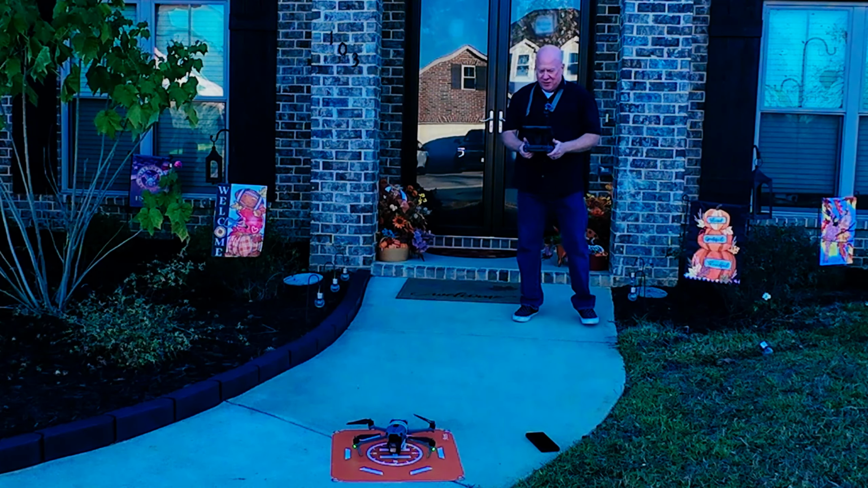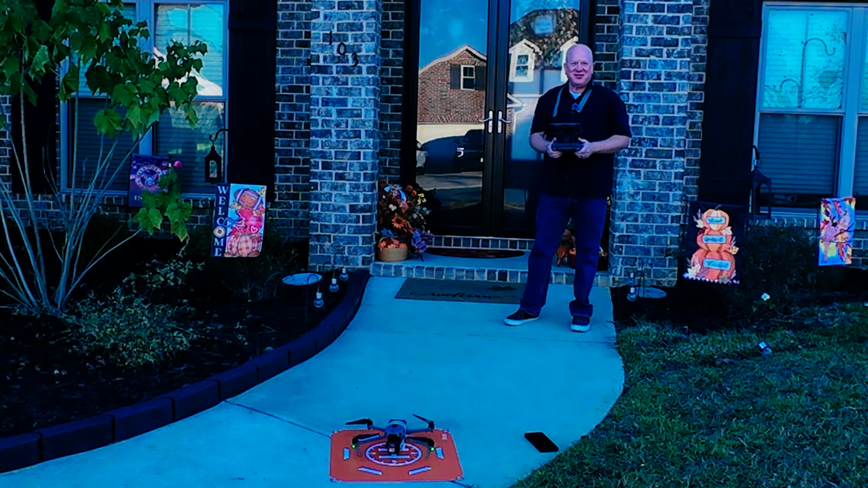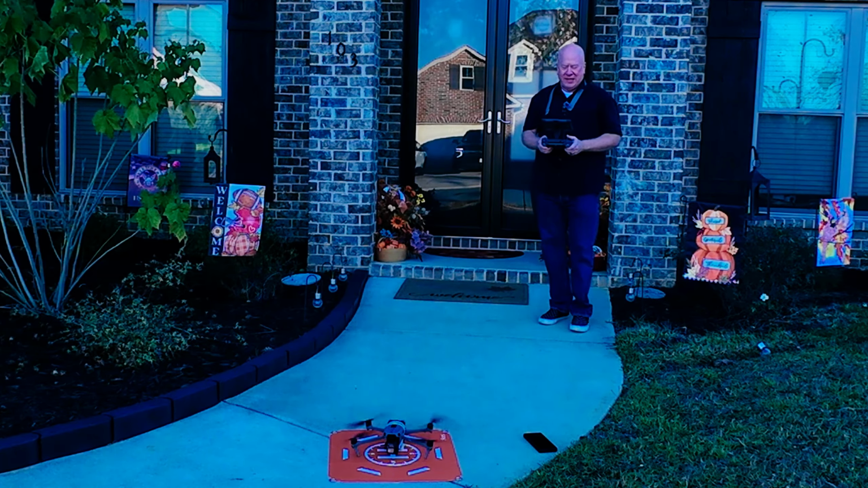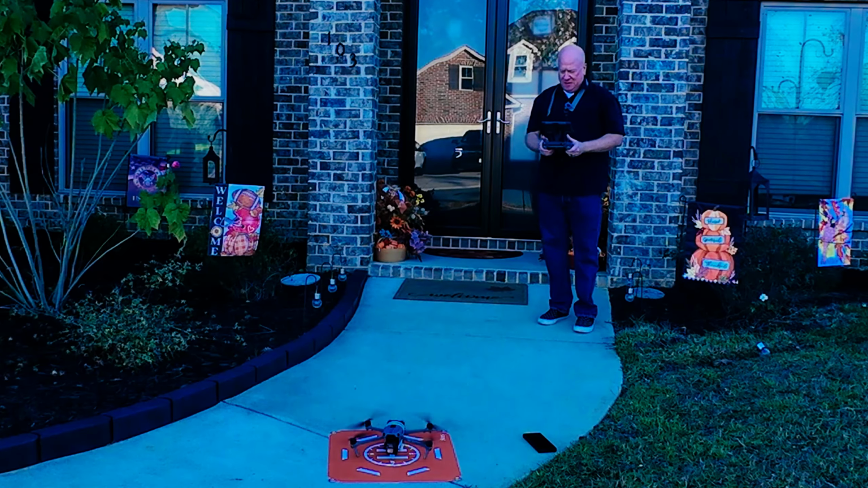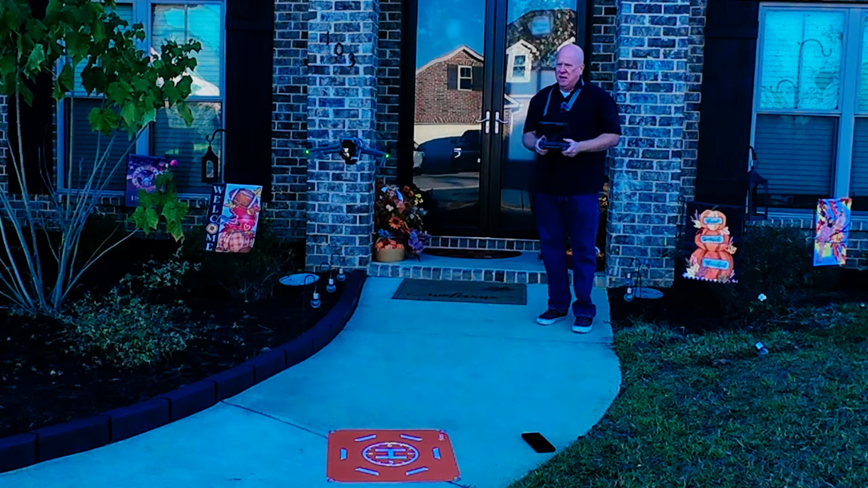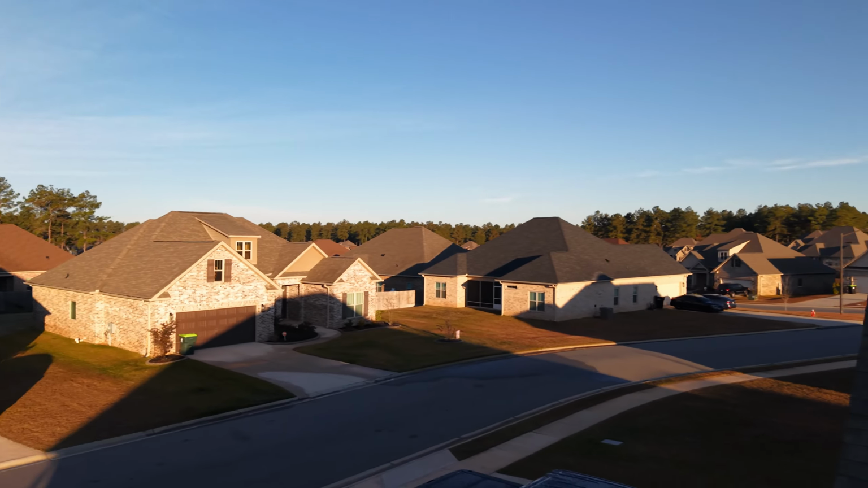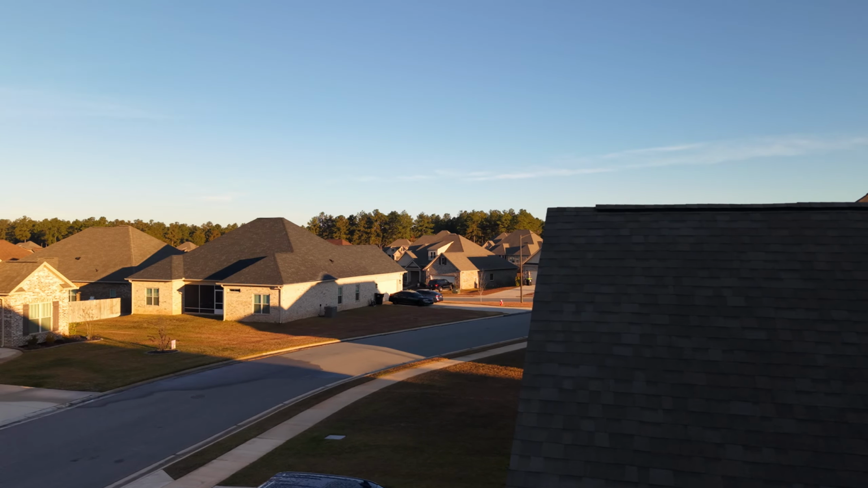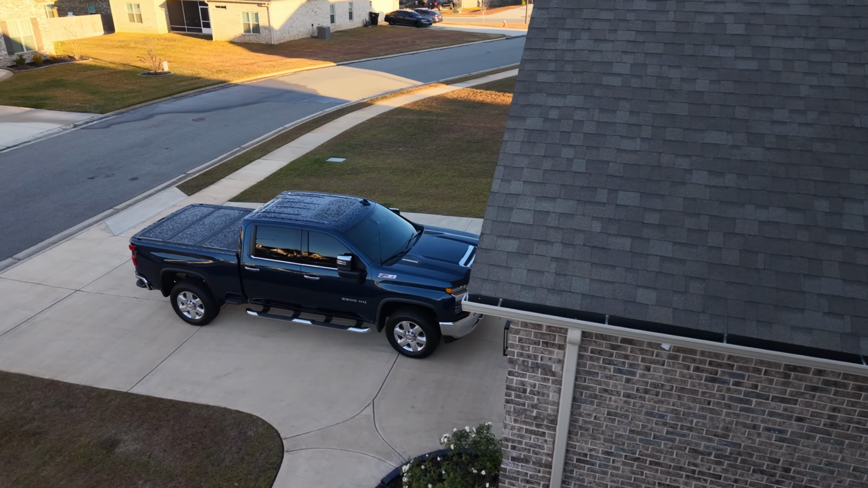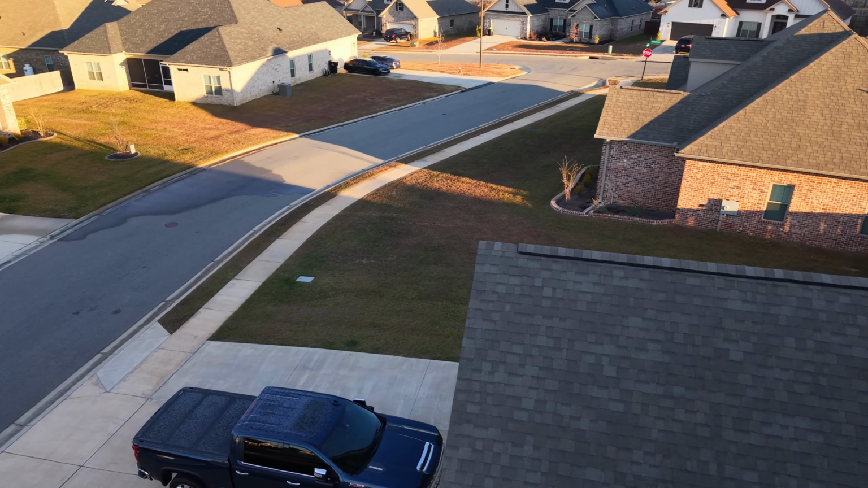Okay, here we are. We are going to try to fly the FLIR attached to the drone and see if we can maintain a connection and get any kind of readable data. Okay, it can handle the weight of the FLIR, so that's good. Now we just need to get up high enough to get a reading.